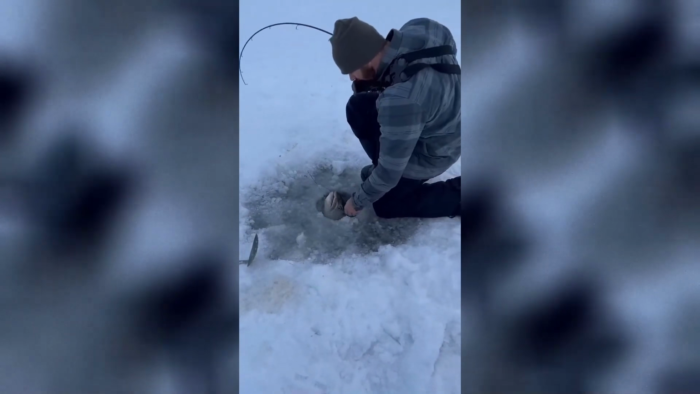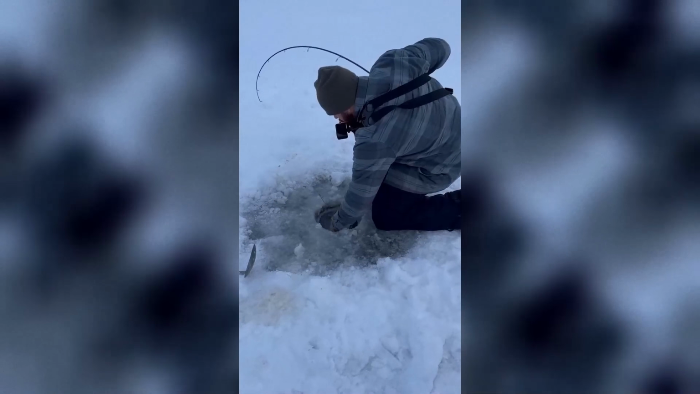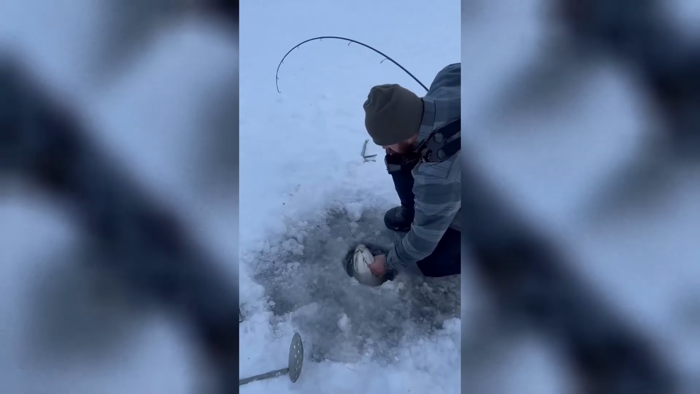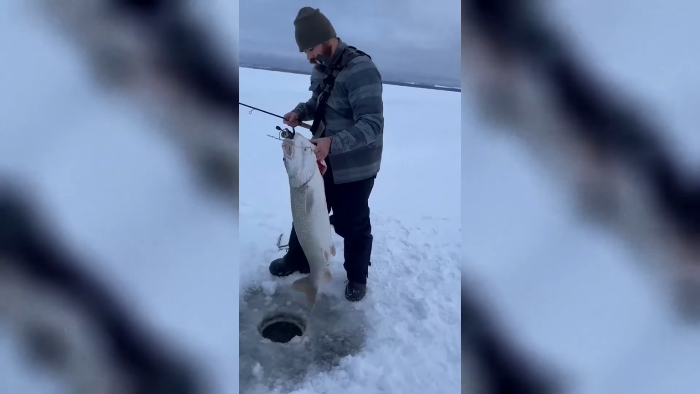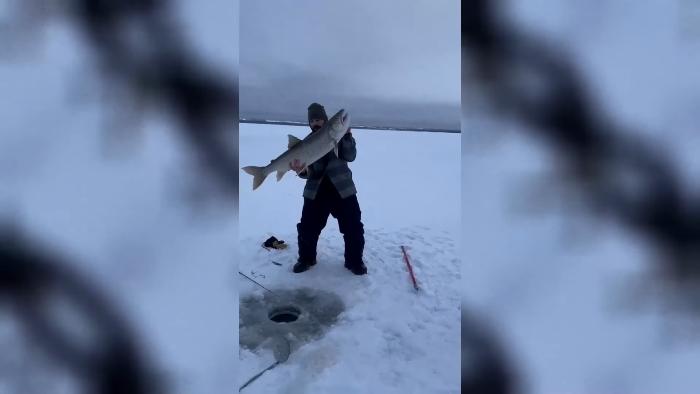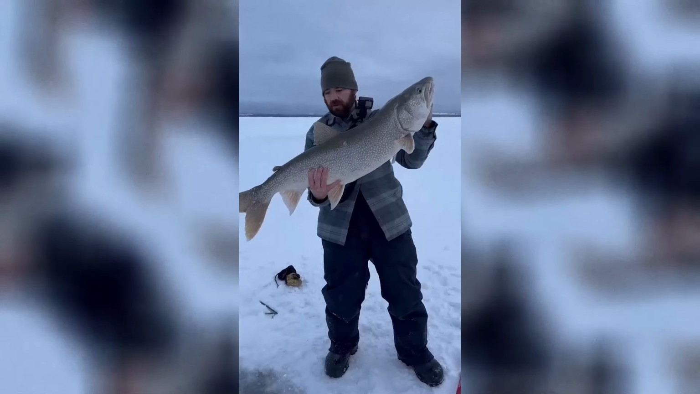Dakota gloves? No, don't worry about it. Holy. This is the big. That's the biggest trout I've ever caught, I'm pretty sure.